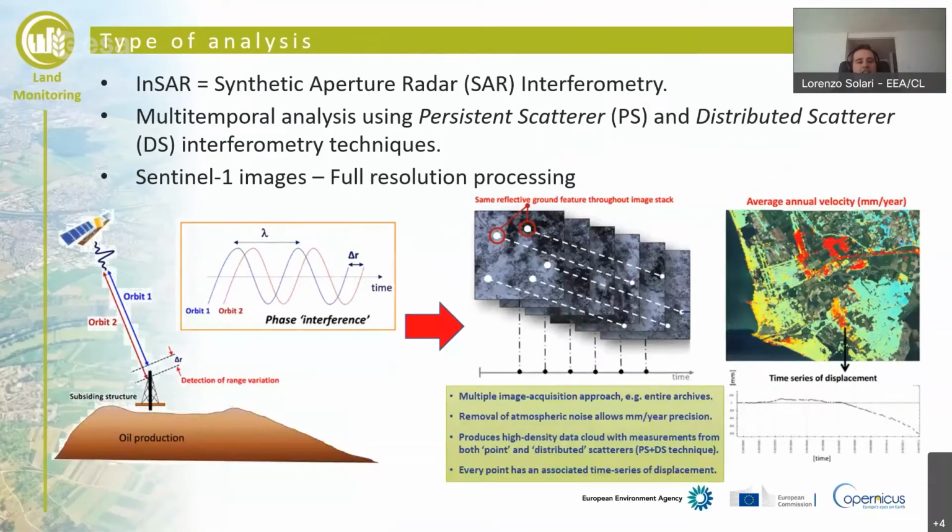The type of analysis, it's what we can say today, the classical multi-temporal interferometry. So we will have to analyze this big volume of images. We can speak about 400 images on top of an area in Europe, and this stack of images will be analyzed to discover these coherent points where time series can be extracted.